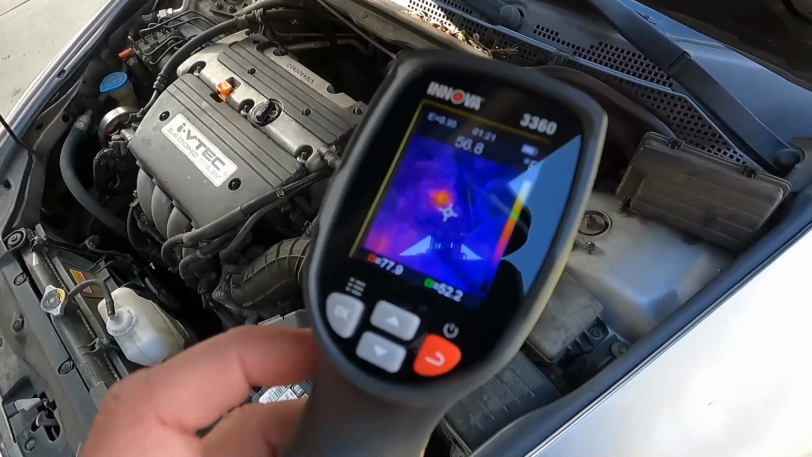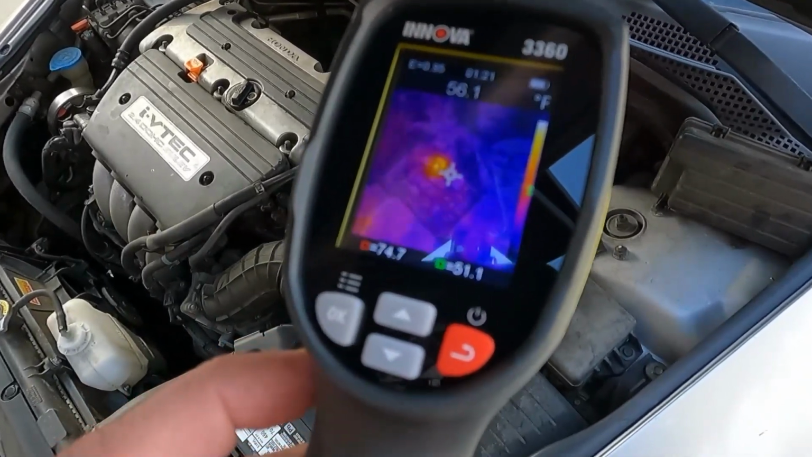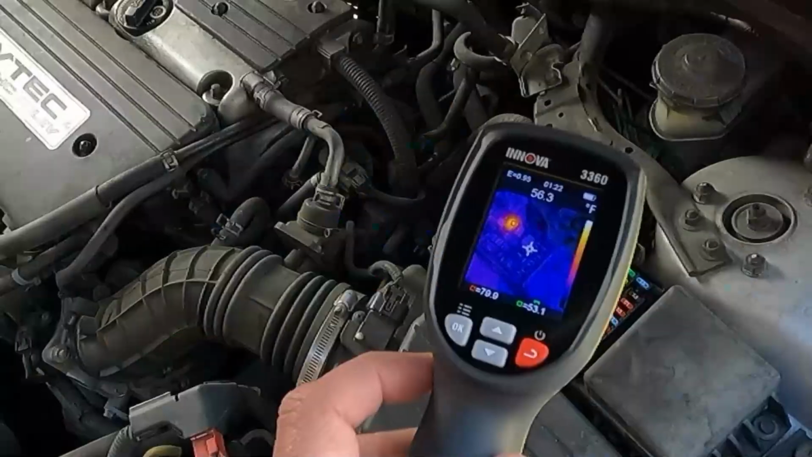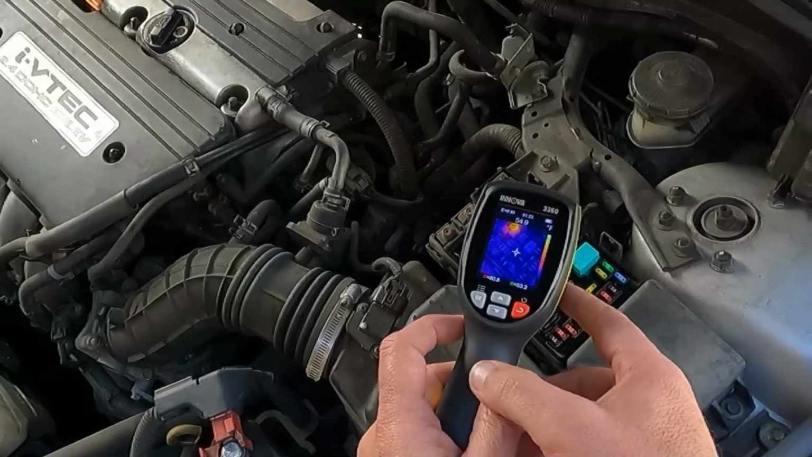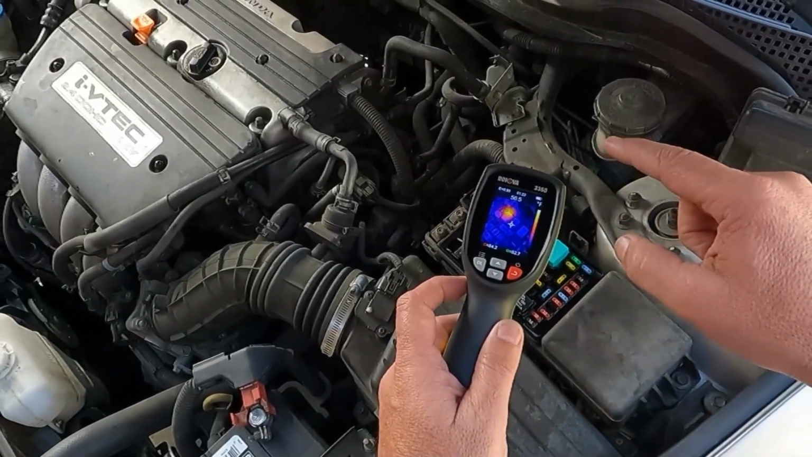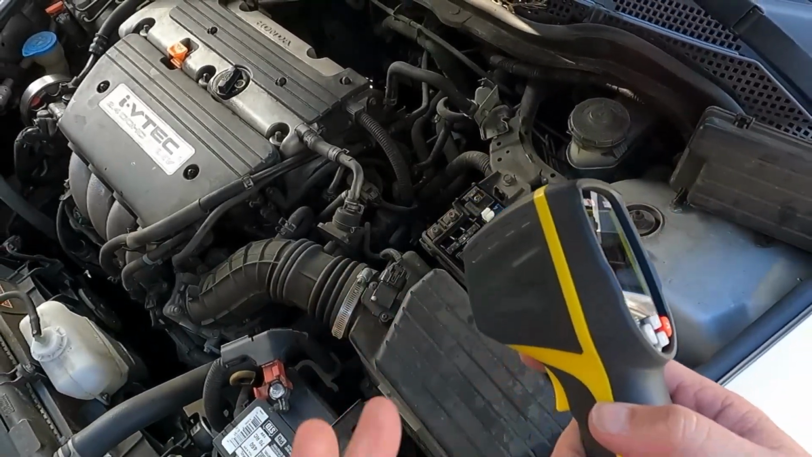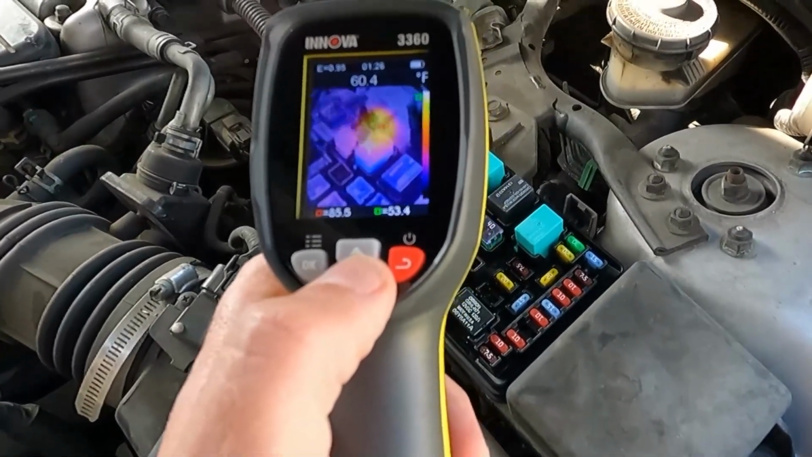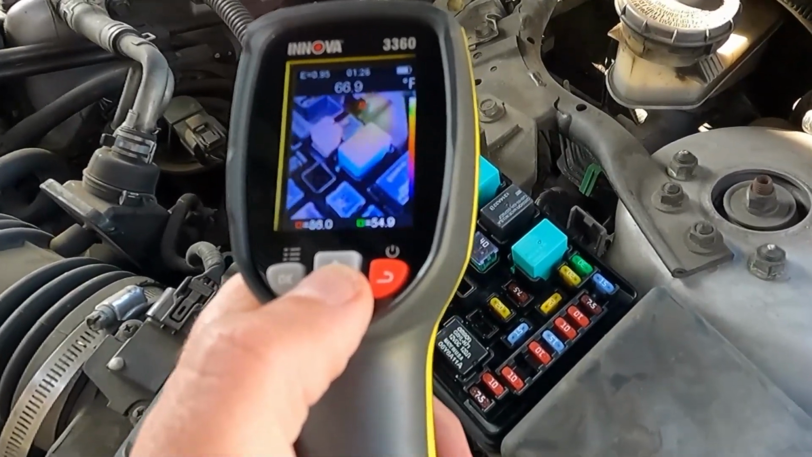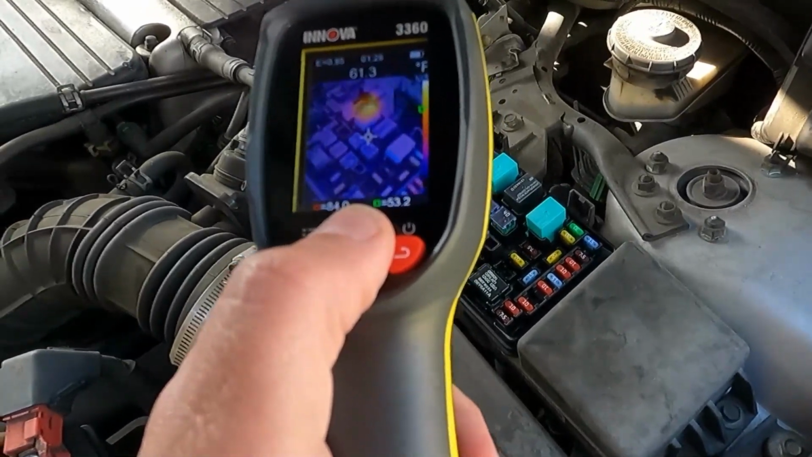All right, well, that is showing up very clearly as to which relay is active or which relay is hot. It's this one right here. It seems like if I get really close, the layers are slightly off. The infrared image moves slightly off, and I think that's why you have the option to adjust the distance, and we can push the down arrow to go more layered, or more of the visible image, so we can see exactly which relay that is, or whatever component you're looking at.